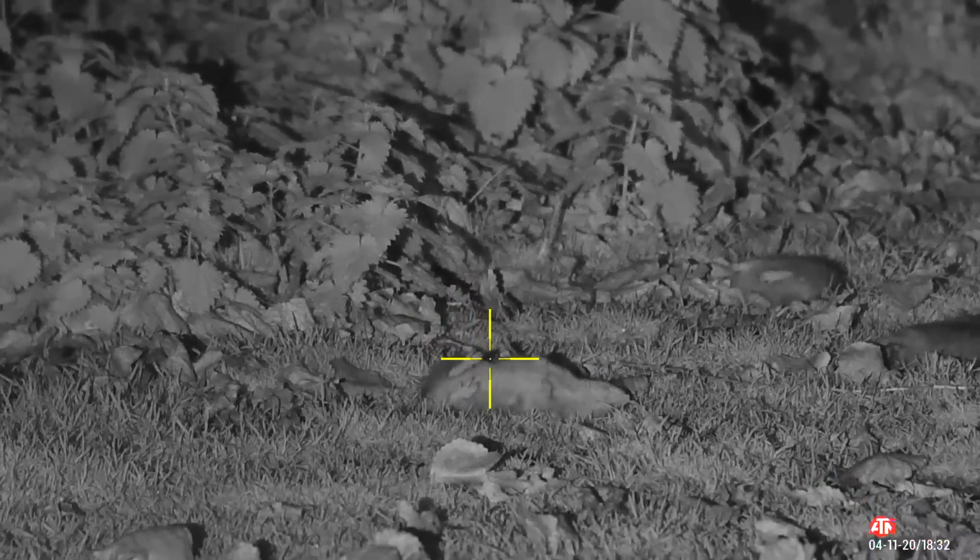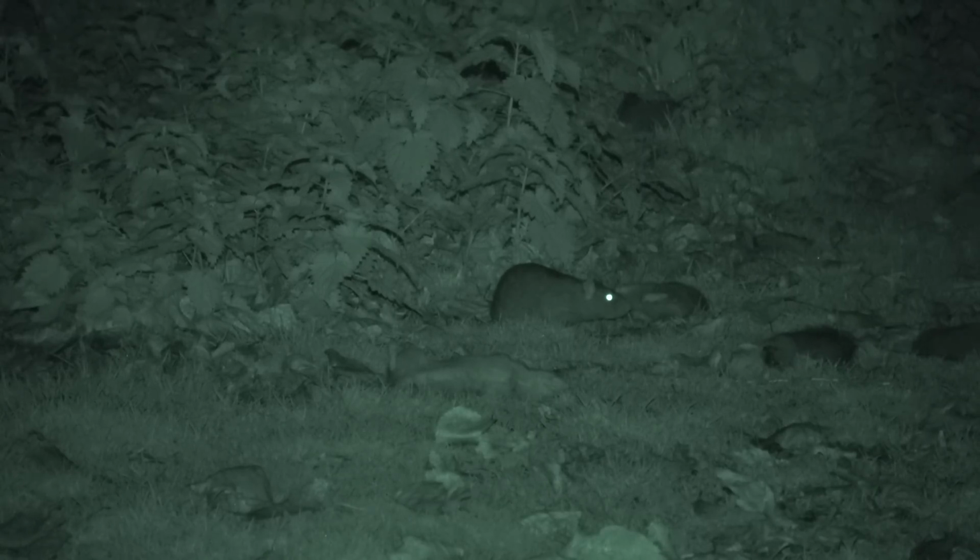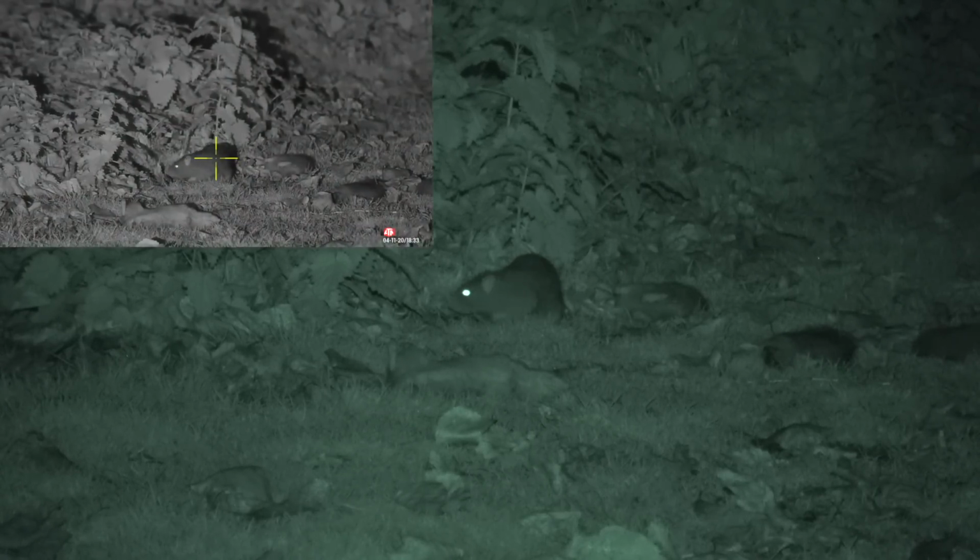Yeah, all of a sudden, as you can probably see from the timestamps, there seem to be quite a lot of rats waking up and coming out from our left hand side here.